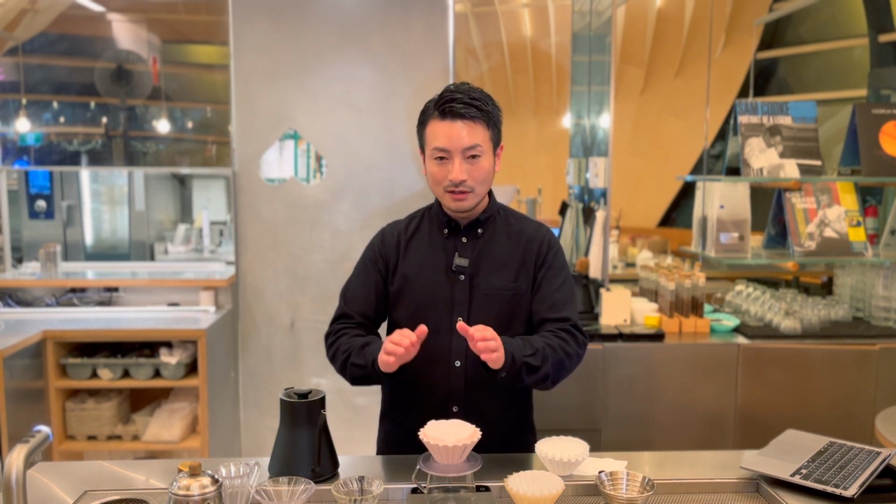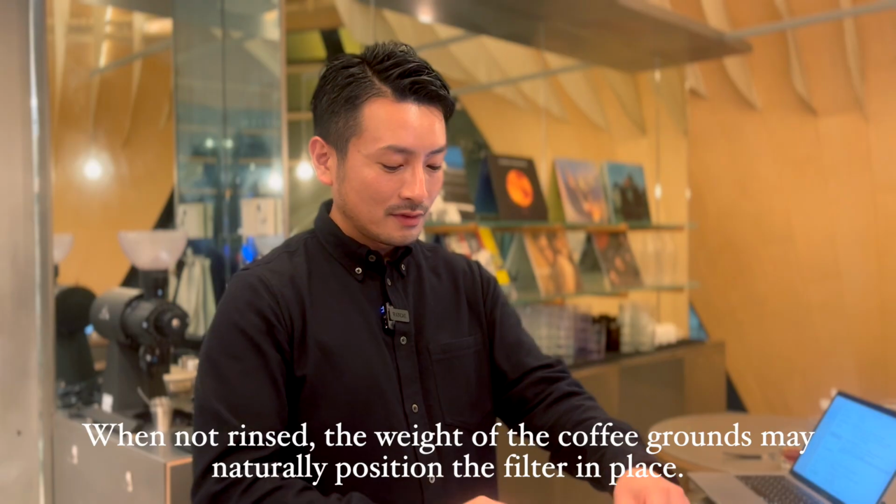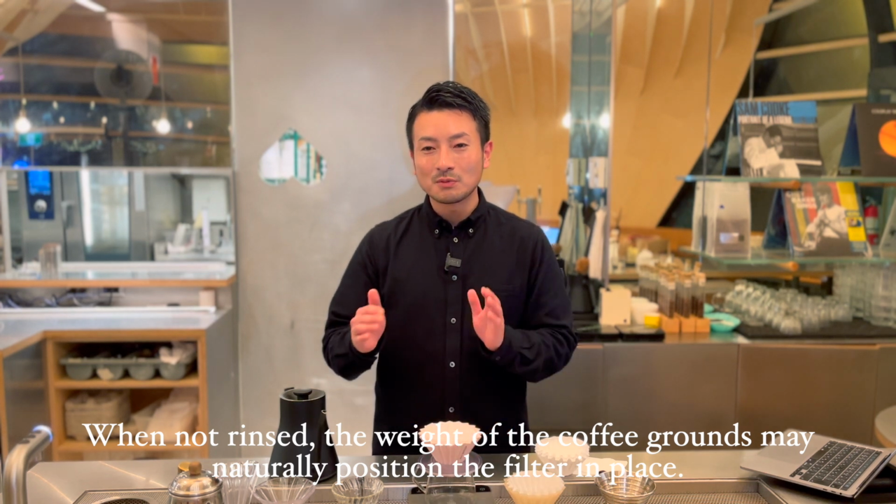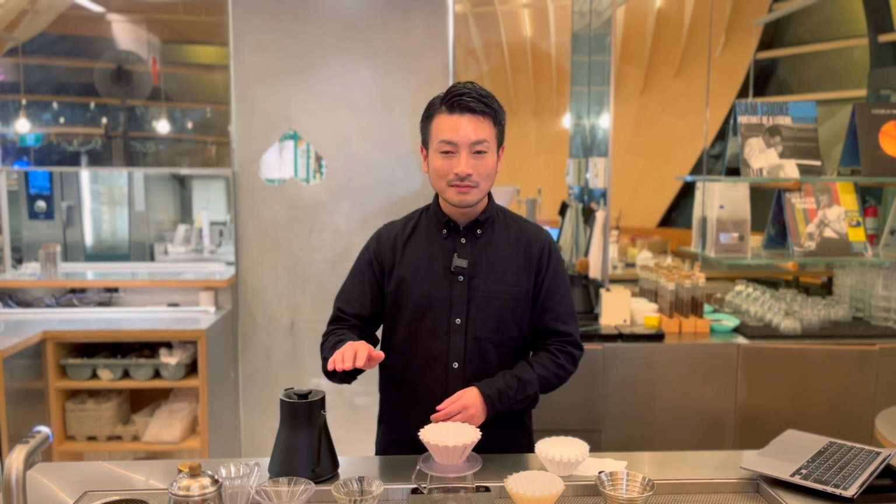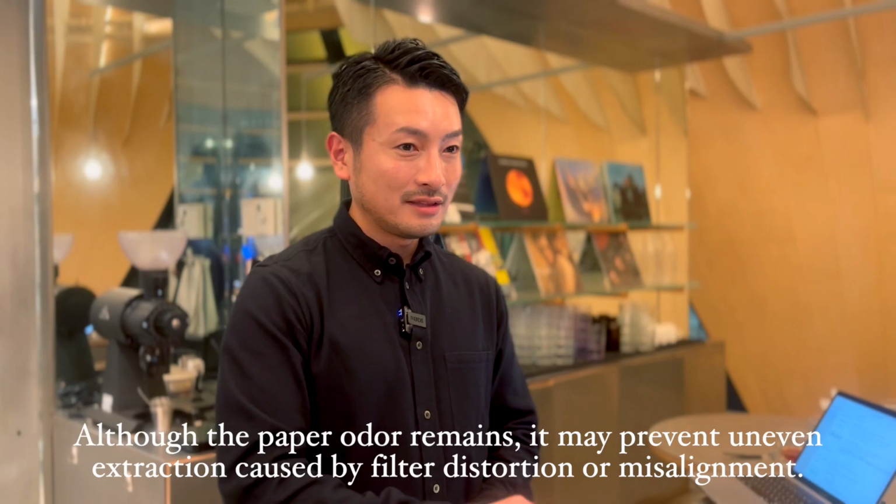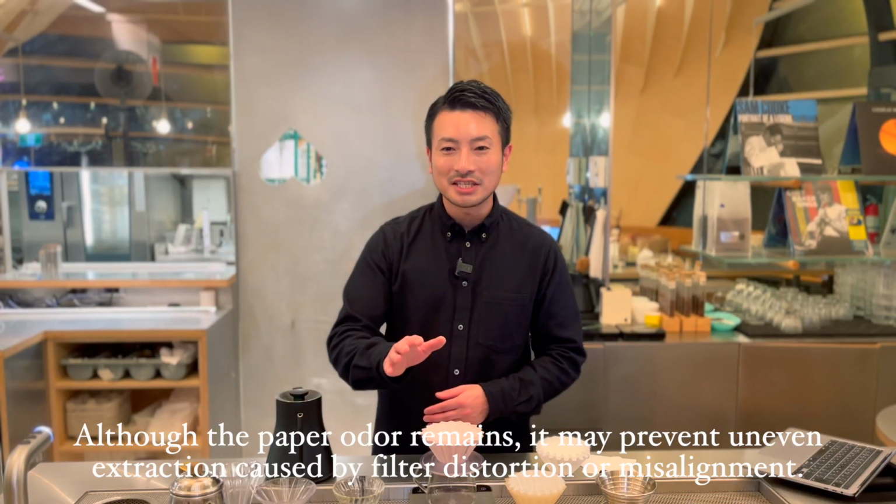For example, imagine you randomly place a dry paper filter into the dripper, add coffee grounds, and start brewing. Without any rinsing, gravity naturally pulls the filter into a balanced position as you pour water. Now, let's say the resulting coffee still has some paper taste, but the extraction is more even, leading to a better flavor balance overall. That could explain why some people feel like not rinsing actually tastes better.